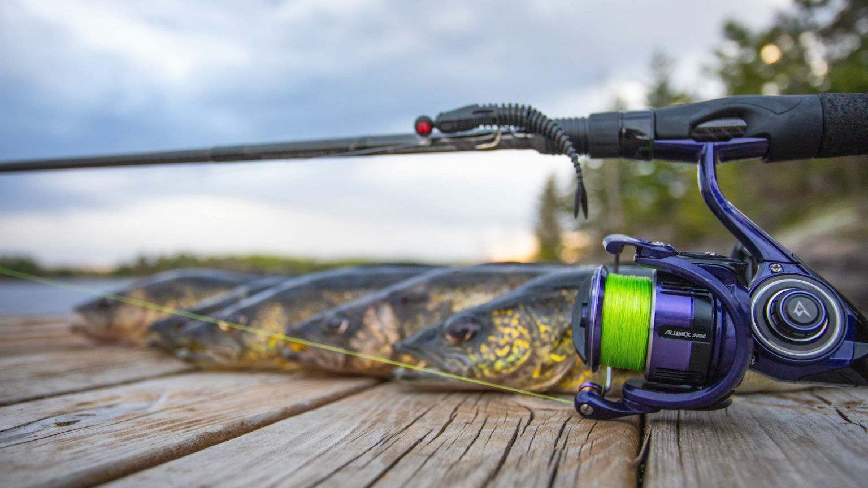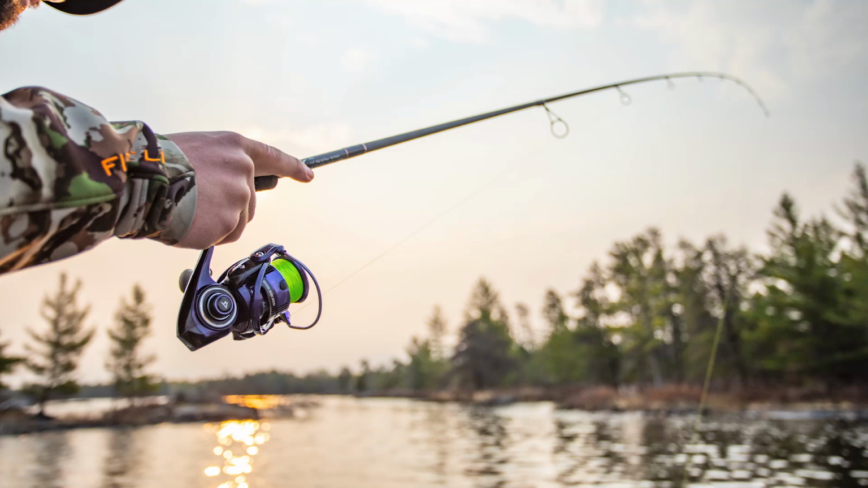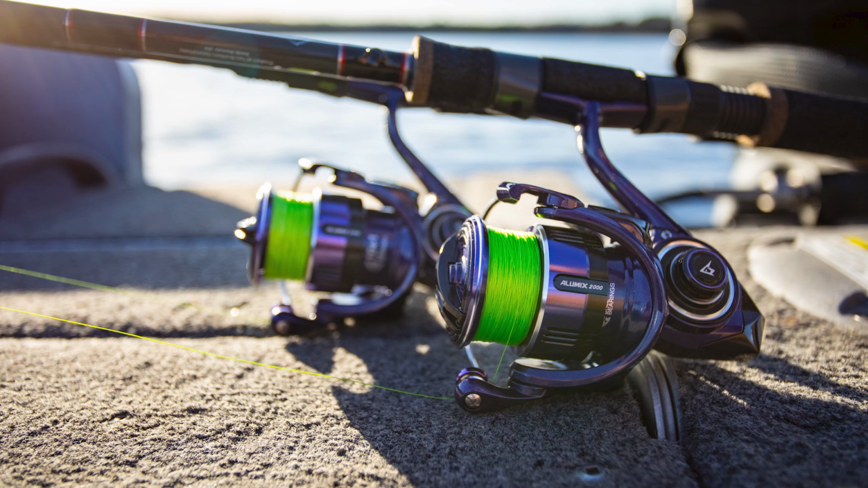And I have that on the new Piscifun Illumix 2000. This is a super sweet reel. It is incredibly smooth, very good drag. It's an all aluminum body, and so something I have just started using, playing around with a little bit, and honestly, it might become one of my new favorite reels, that is for sure.